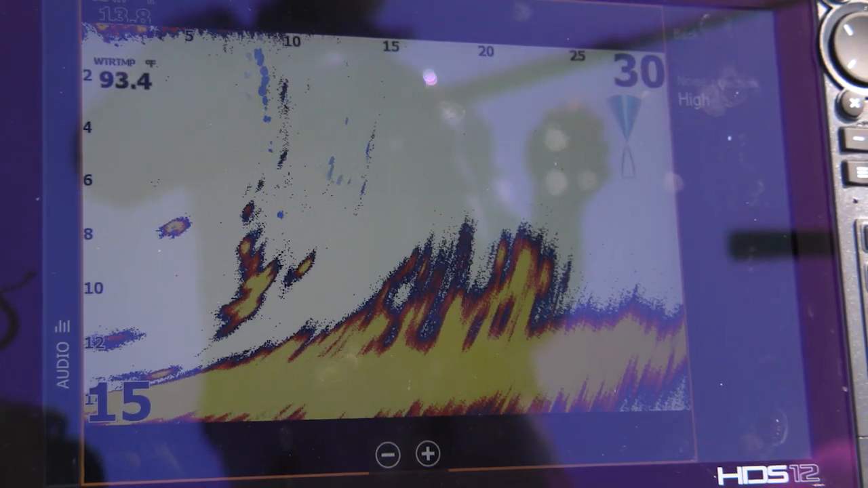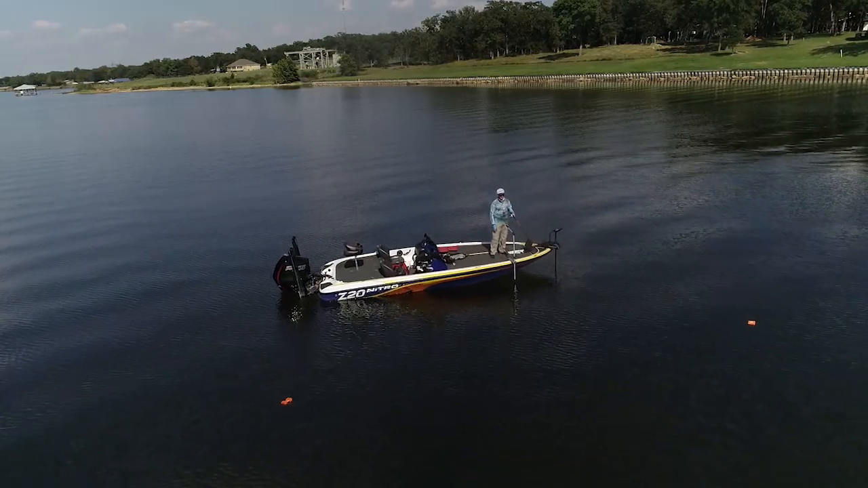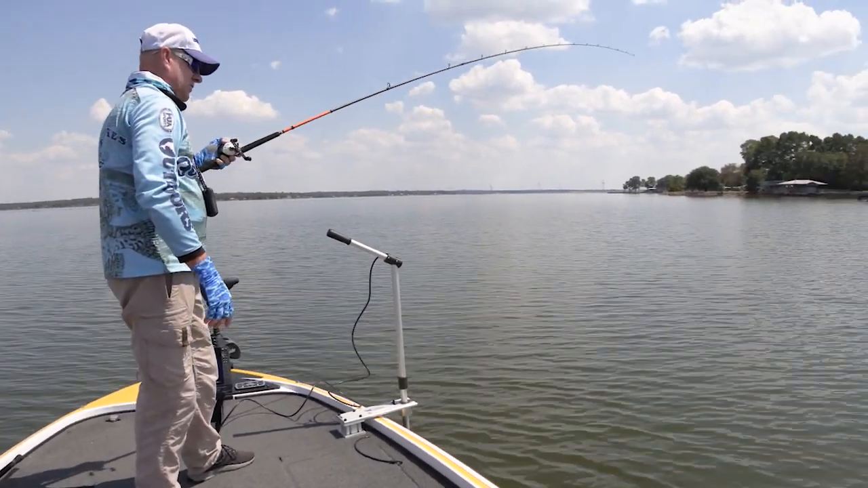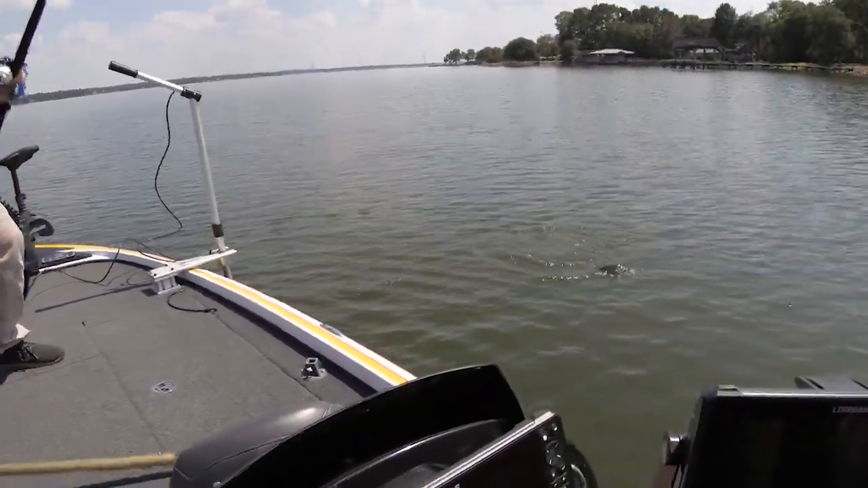I can see these fish with my Live Sight right there. I can see them swimming around that brush, and I'm right on it. Got him. Perfect. Right on cue. What have I got? Oh, that's a decent crappie.